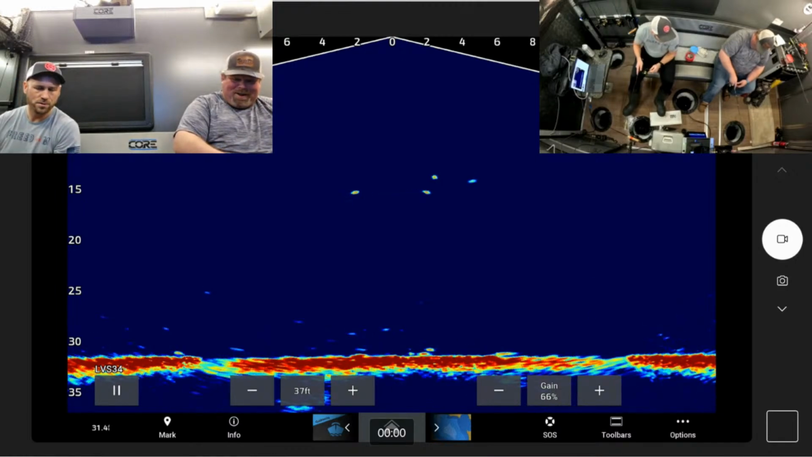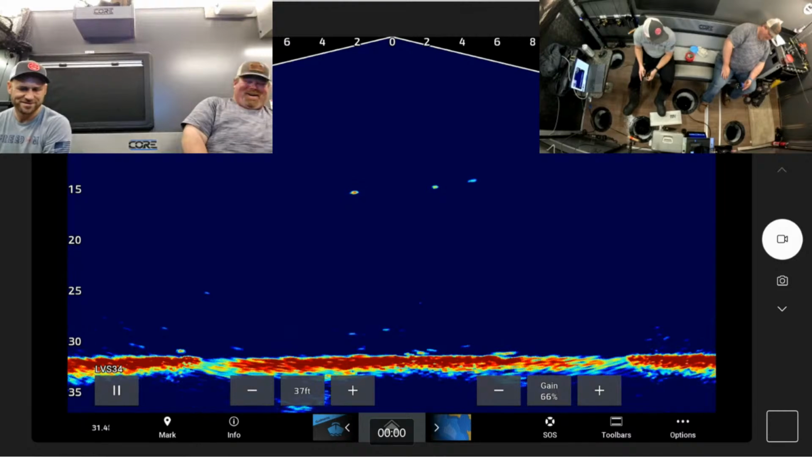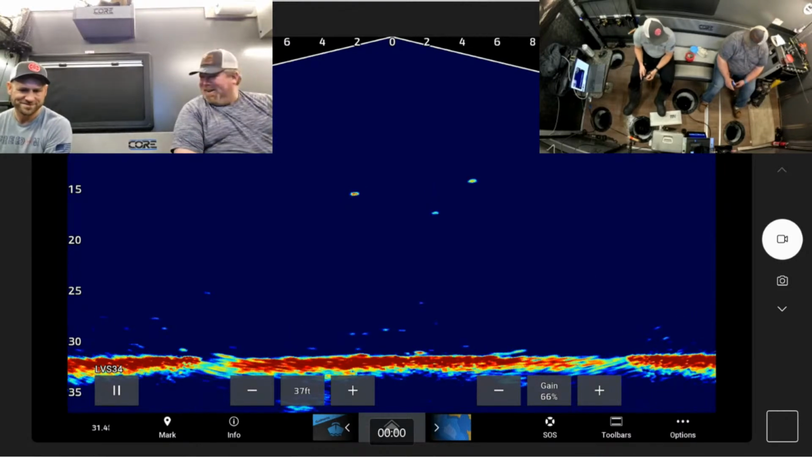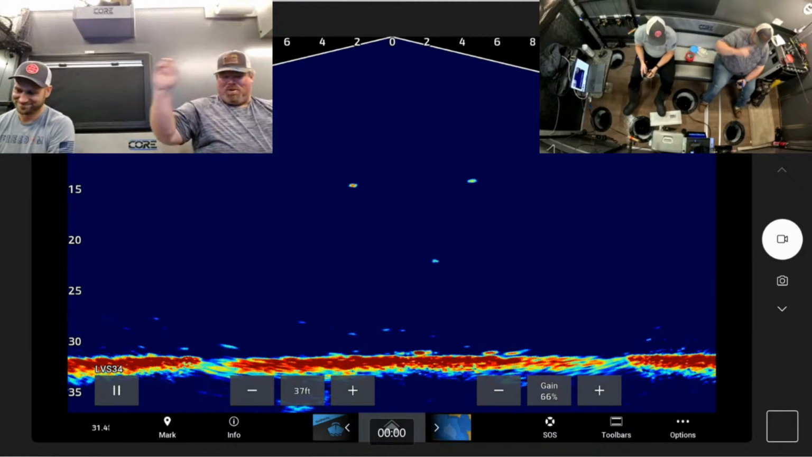What the heck was that? He like touched it and ran. I still want to know what was doing swirlies all the way up.